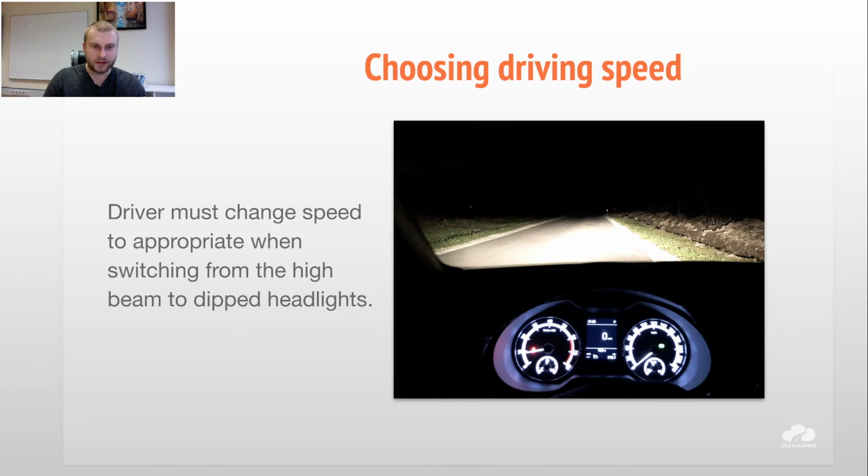So of course it doesn't have to be exactly 50, but as you see in the text, driver must change speed to appropriate when switching from the high beams to dipped headlights. So if you think, for example, 60 is safe to drive in this kind of road condition, then you can also drive 60.